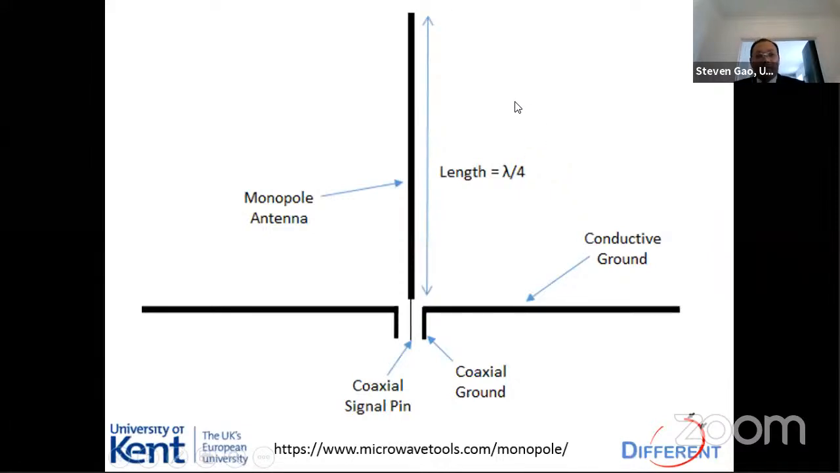Another type of antenna, very popular, is called a monopole antenna. This is a monopole antenna. The monopole antenna has a length of lambda over 4. This is different from the dipole antenna. Dipole antenna has lambda over 2, but here, the monopole antenna length is lambda over 4. There's a metal ground at the bottom. Then this is a feed. The feed can be done using coaxial cable.